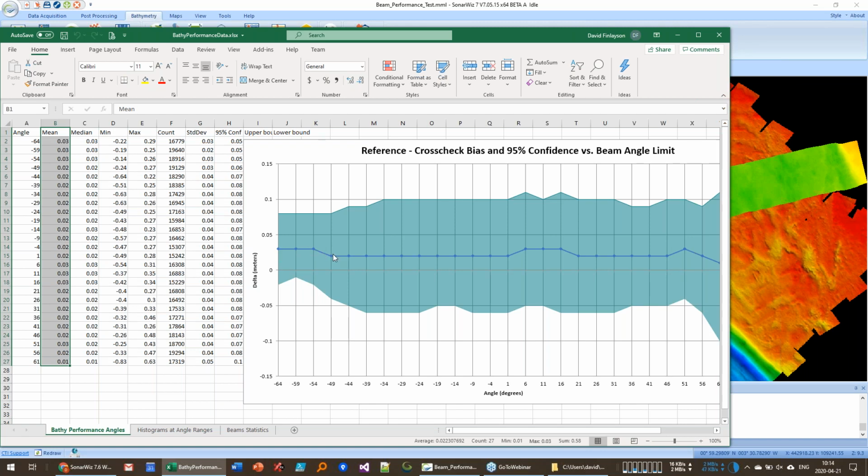But here is that mean line right there. That's the blue line. And then we know what the standard deviation is of all the offsets. Basically, within this angular bin of about 5 degrees, we measure all the soundings that fall into that group, compare them to the reference surface, find the residuals, and then compute the standard deviation of those residuals, and it's about 3 centimeters.